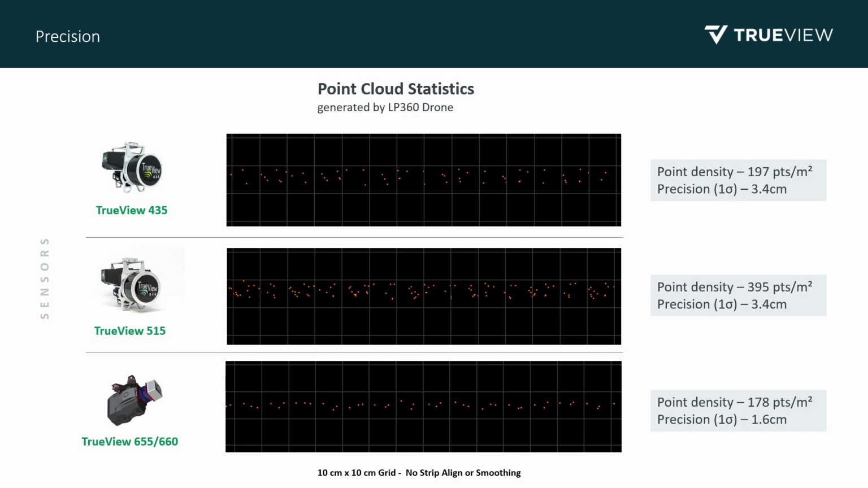I just see more points, which is what we expect. It's essentially the same sensor, just fewer channels. But in a lot of sensors, you'll see a decrease in the precision level when you increase the number of points, and you don't really see that here. It's able to maintain a similar level of precision despite doubling the points.